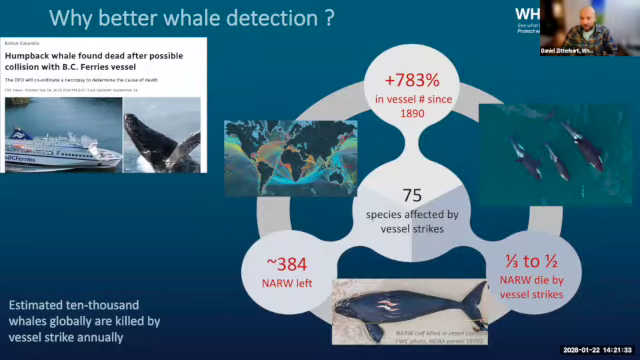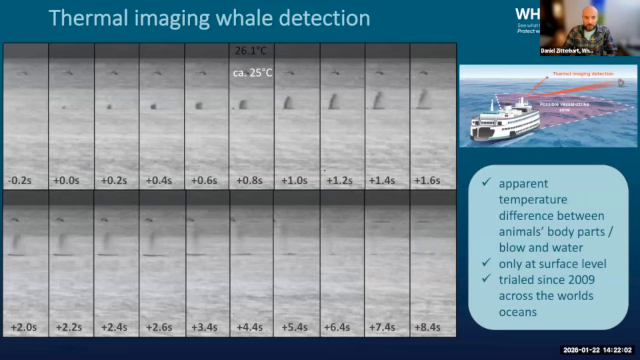And especially here for us in the northeast of the United States, we have the North Atlantic right whale unusual mortality event, where we have about 384 North Atlantic right whales left in the whole population. So those are obviously necessary to be protected. To alleviate that and provide a technological solution, our mission is to save whales while providing the industry with a solution so that they can still do their job. That's the whole point here.